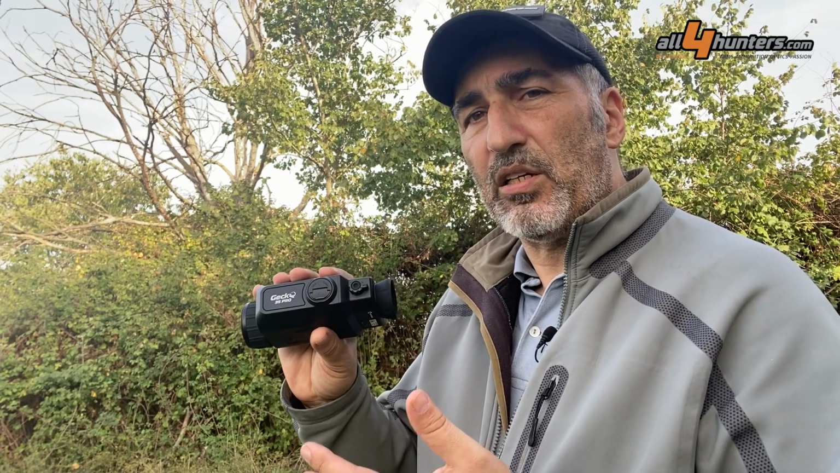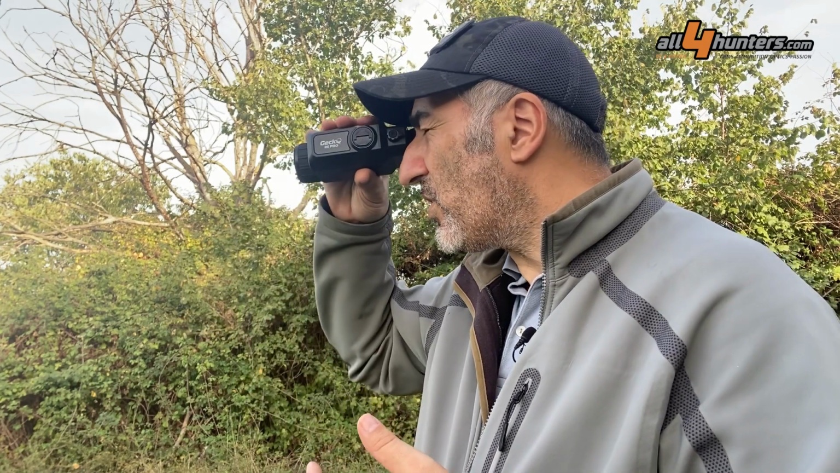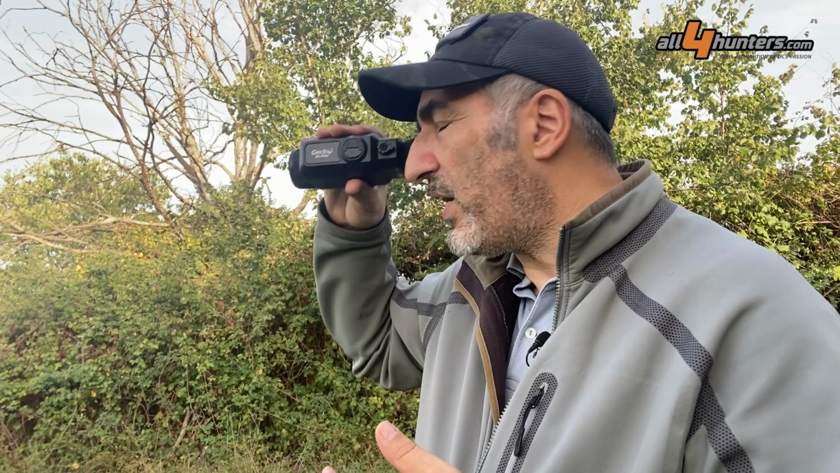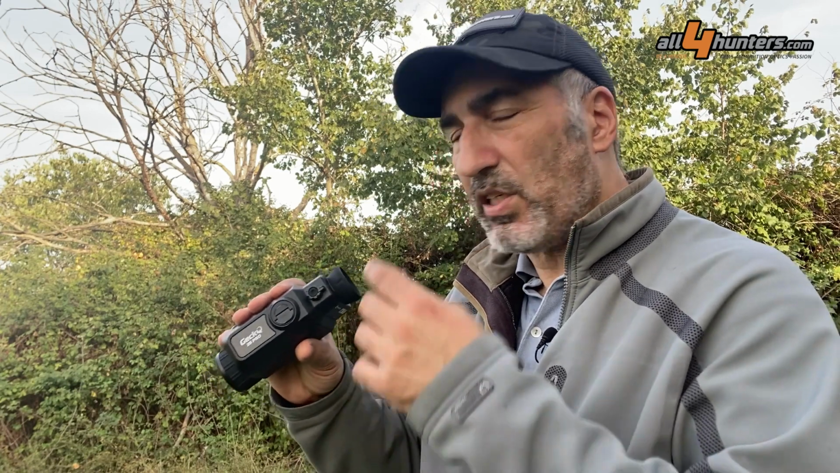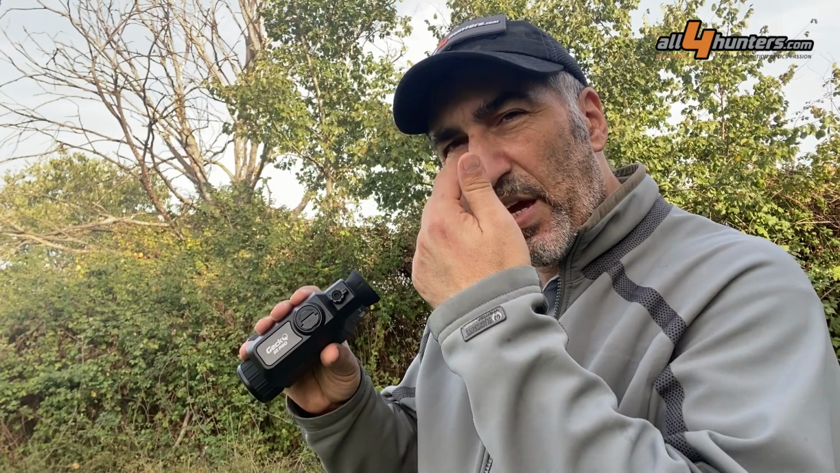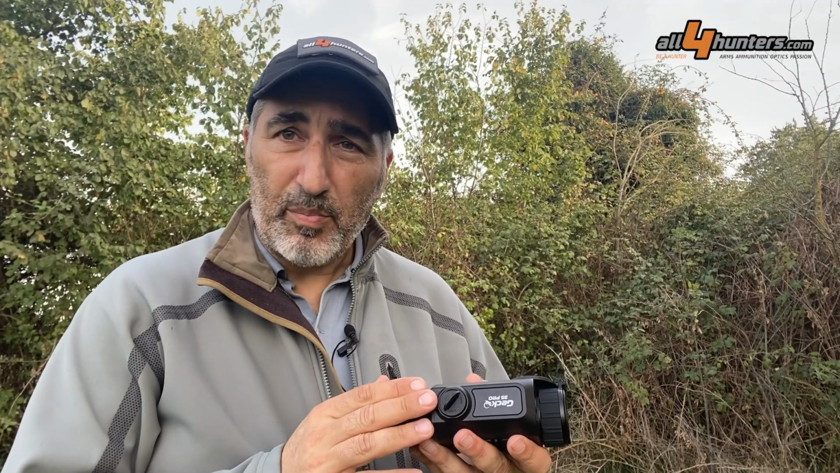You don't realize it at first, especially if you just occasionally look through the device, but after 15 minutes, 20 minutes, an hour of looking through the device, it becomes uncomfortable because it touches the bridge of your nose in a very sensitive spot. Another small issue is the battery replacement.